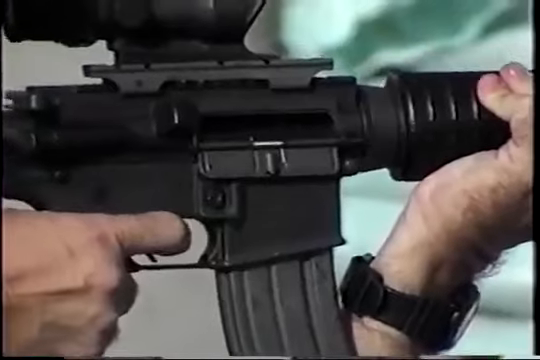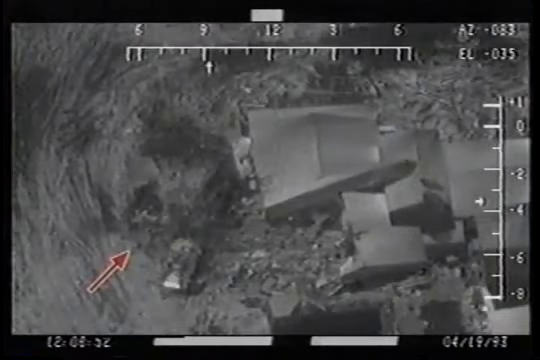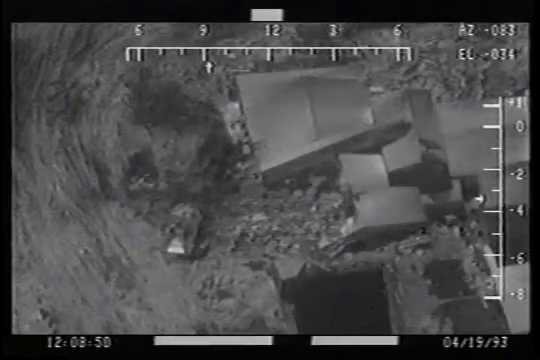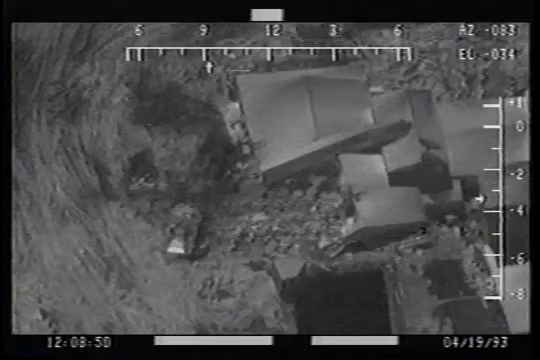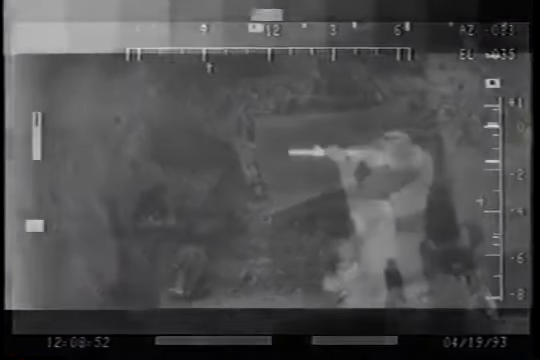Gunfire remains the best explanation for the flashes that appear on the 1993 FLIR video. Identifying the nature of the flashes seen in the Waco FLIR is the key to answering the darkest questions about what happened at Mount Carmel. The FLIR project tests provide direct, simple answers to the question: why were the flashes of such long duration?